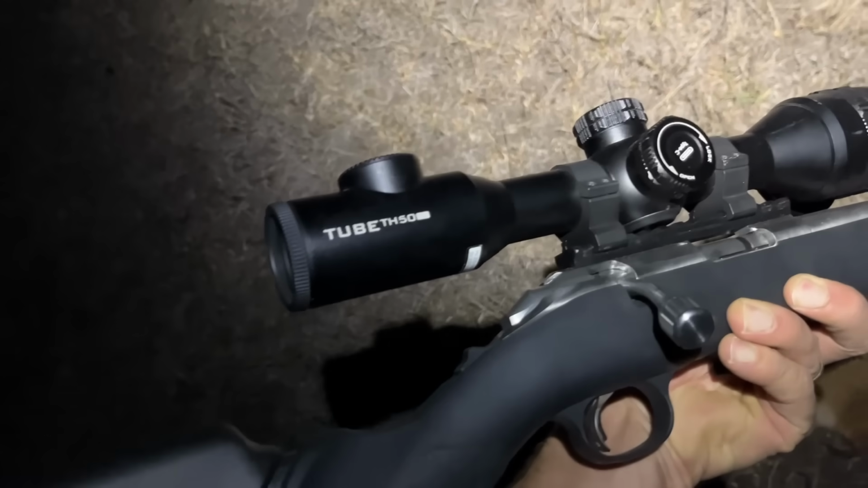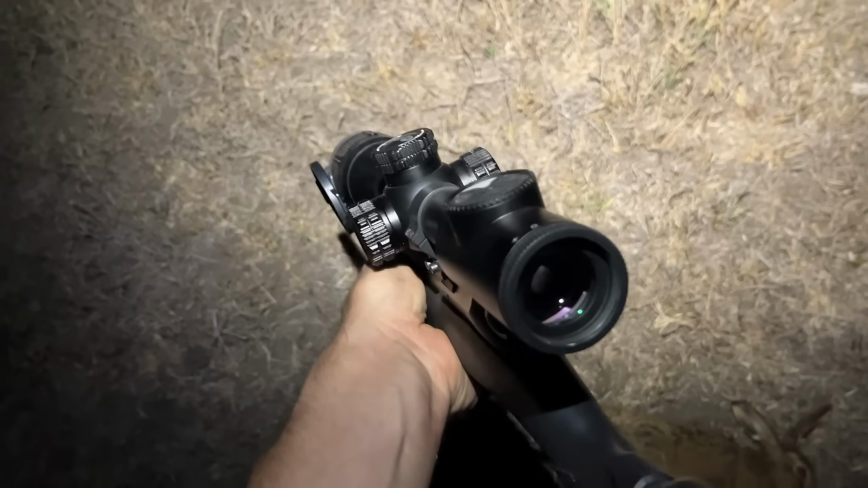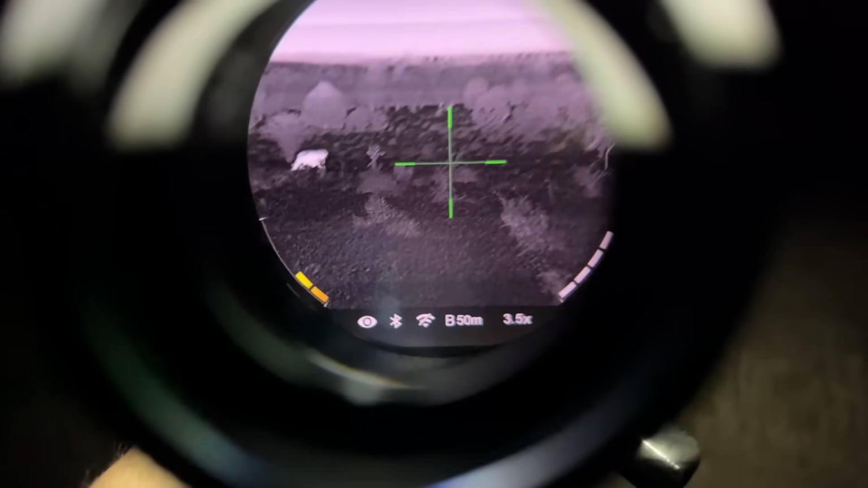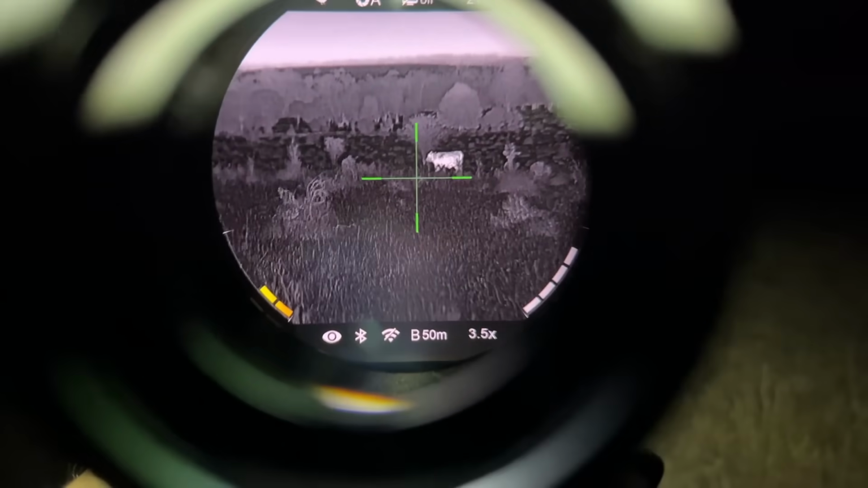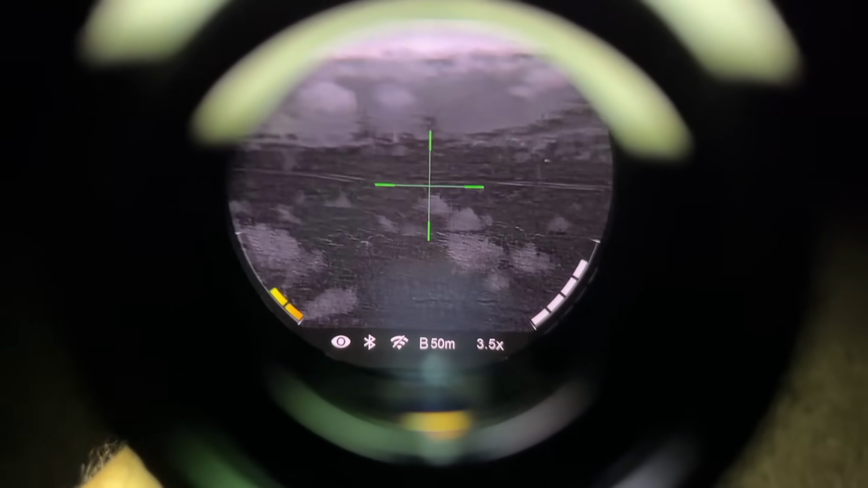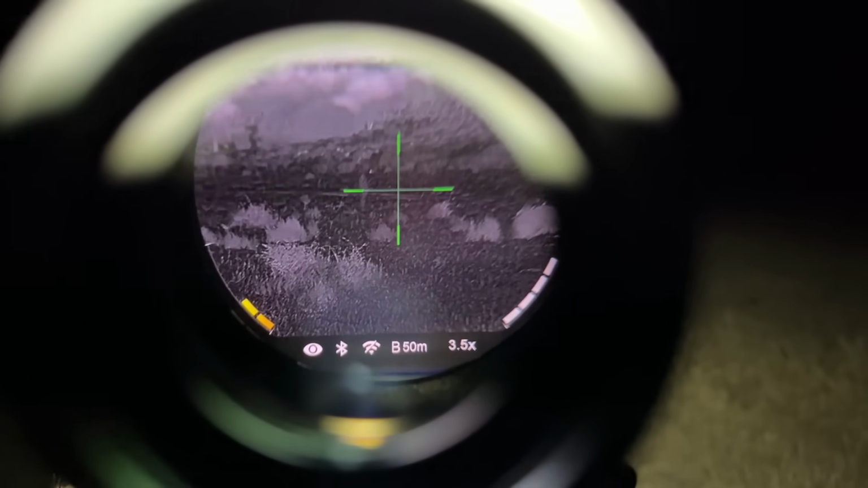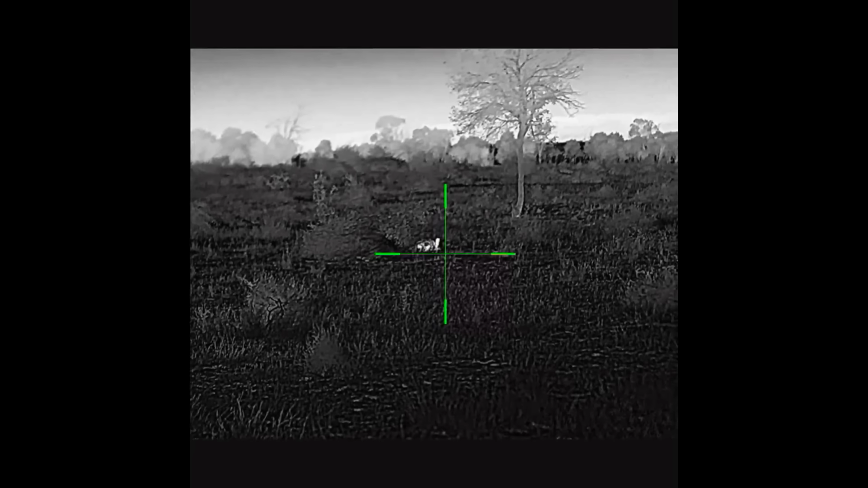So, InfiRay tube TH50. I really like the screen and the picture quality in this scope. It's just amazing. There you can see there's a cow out there. That's where the carcass pile should be around there somewhere, where I'd been shooting pigs a while ago. Might be another hare down there. But anyway, we'll keep going and see if we can get a few more, and I'll give you my final thoughts on this scope.